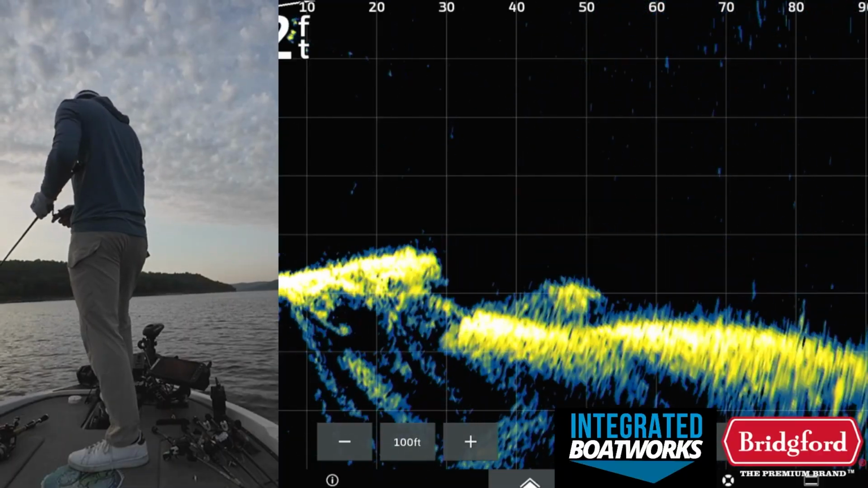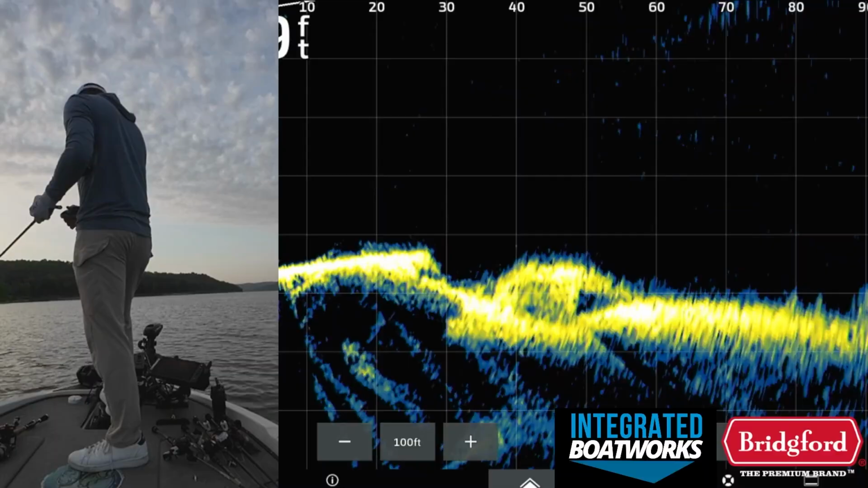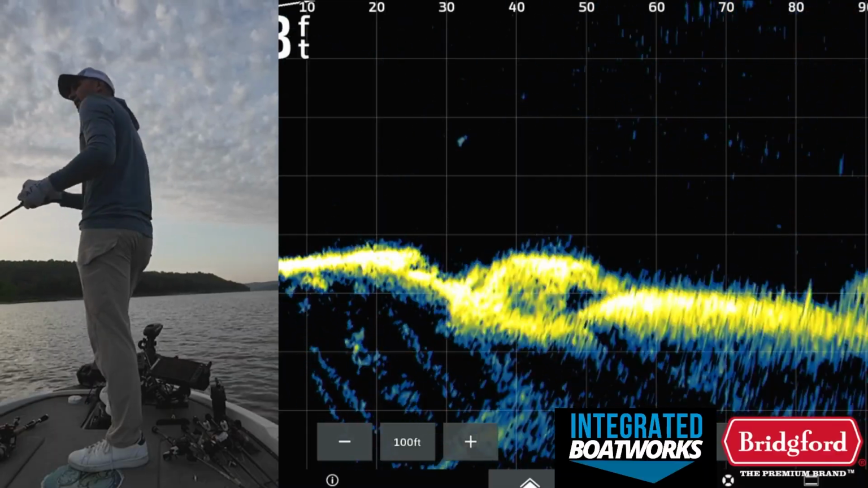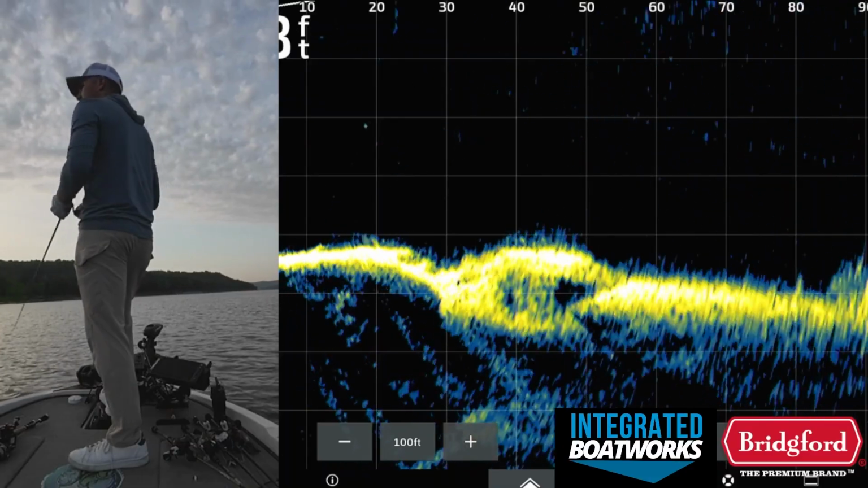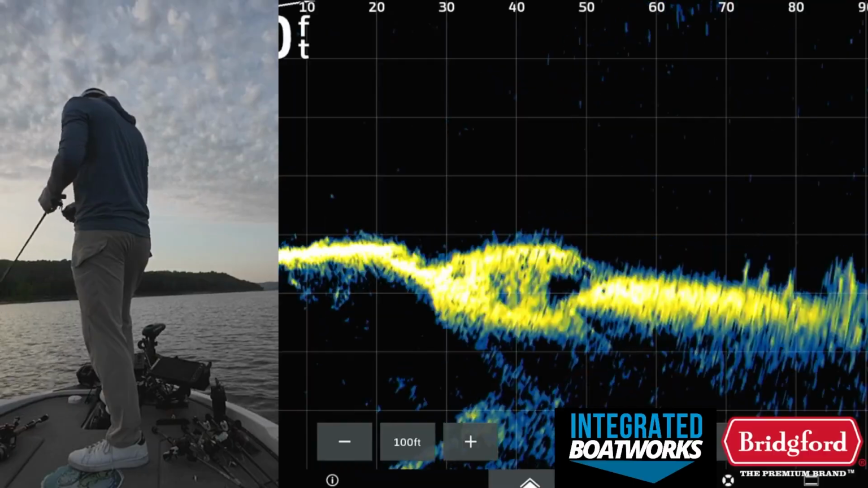You can see there's some fish down there, right there too, 90 feet away from the boat, and another brush pile. I'm just dragging a football jig over those fish right now behind the boat. And I'm working it pretty quick because we still are in the early morning. I don't need to sit there and soak it usually this time of day.